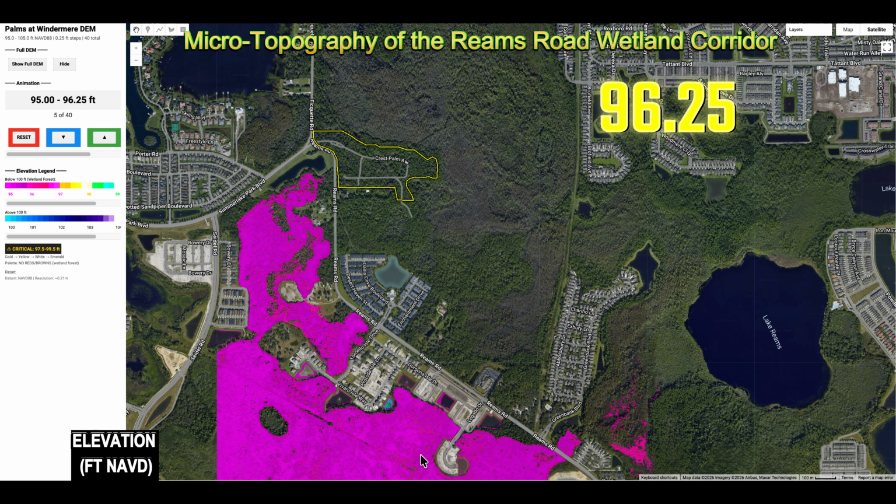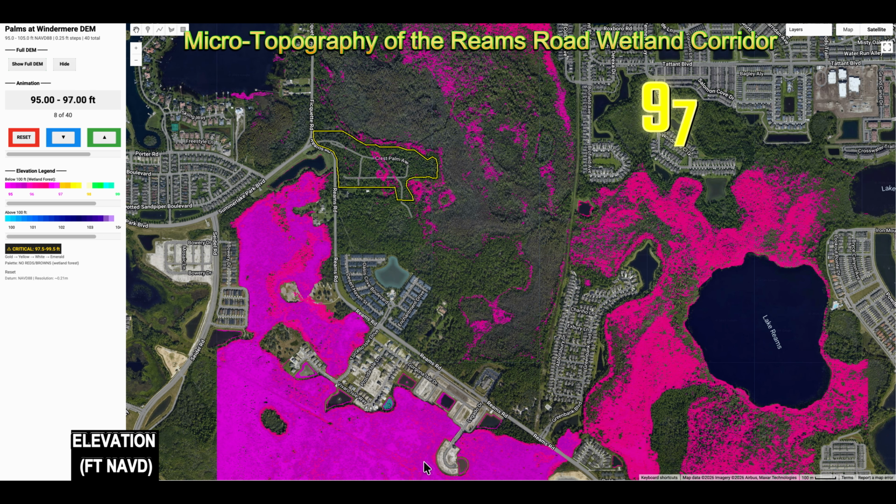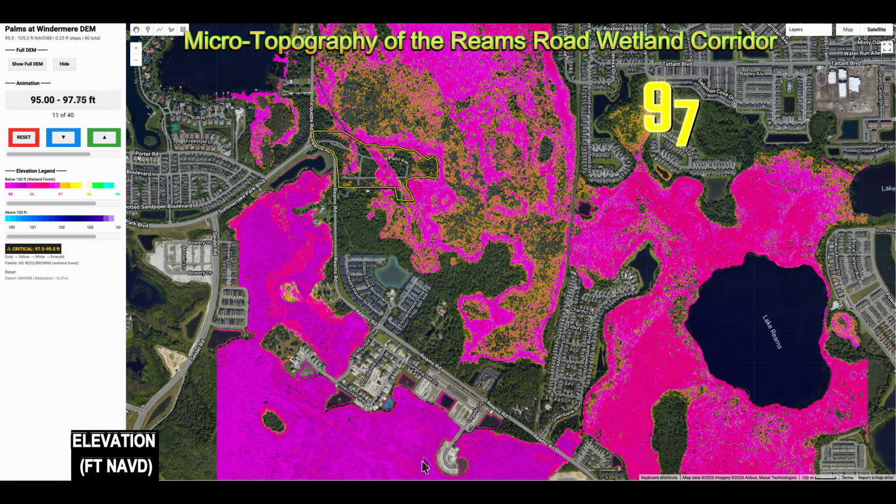The animation displays elevation changes at quarter-foot increments, starting at 95 feet above sea level, referenced to the North American vertical datum. As the animation increments upward by 0.25 feet, it reveals the remarkable flatness of the large wetland south of Reams Road. This wetland sits in the 95 to 96-foot elevation range and intersects Reams Road at 96.5 feet, near the Fiquette Road intersection.